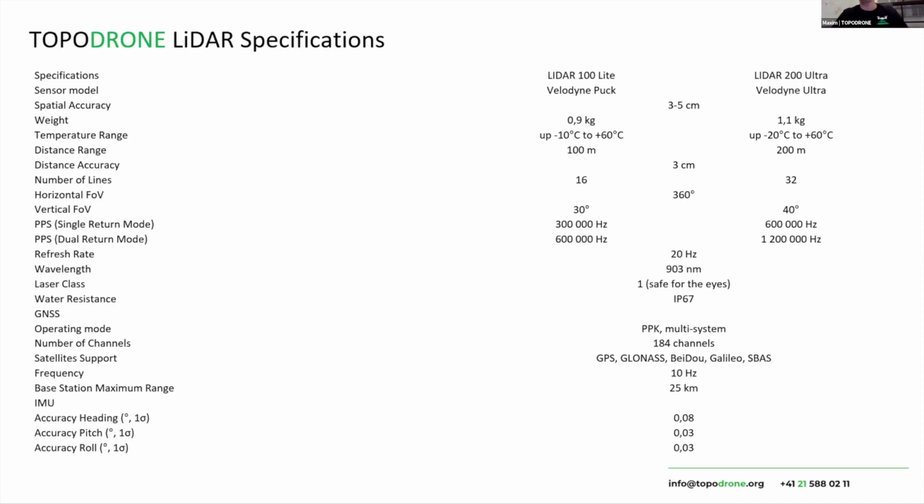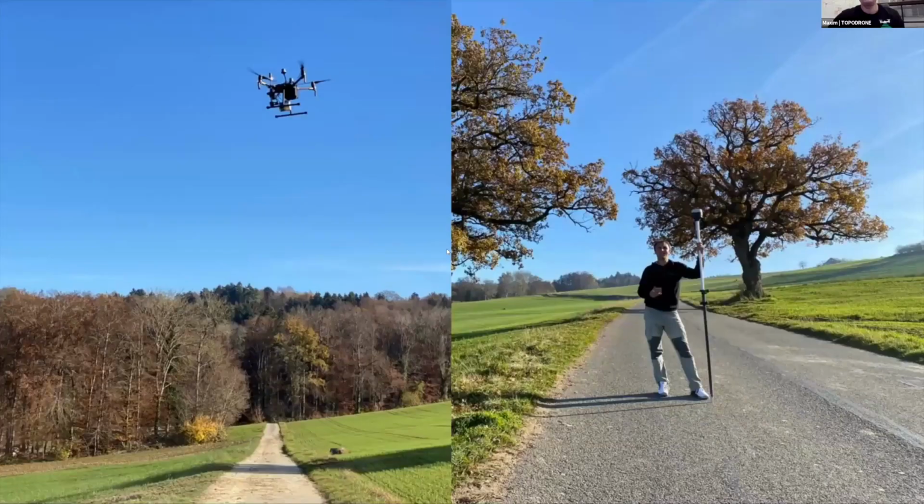And the coverage area of this LiDAR from 70 meters altitude is 150 meters wide, and this one covers 250 meters, up to 300. I would like to show you an example of our work when we provided training for our client.